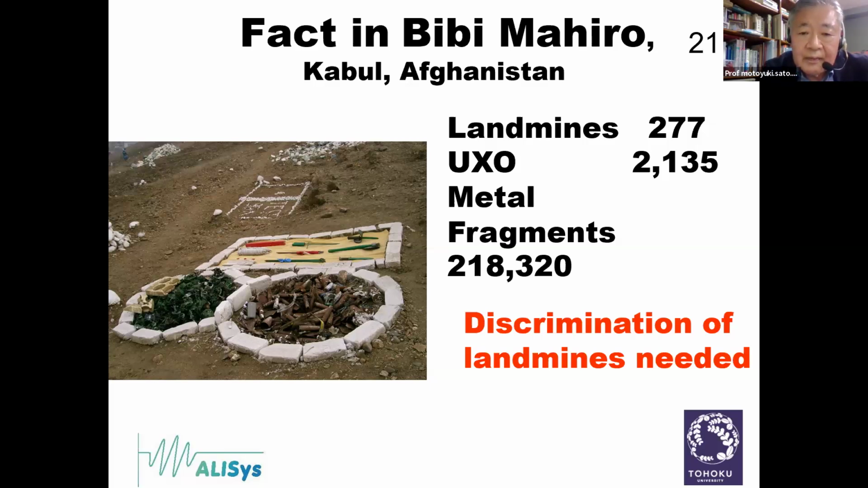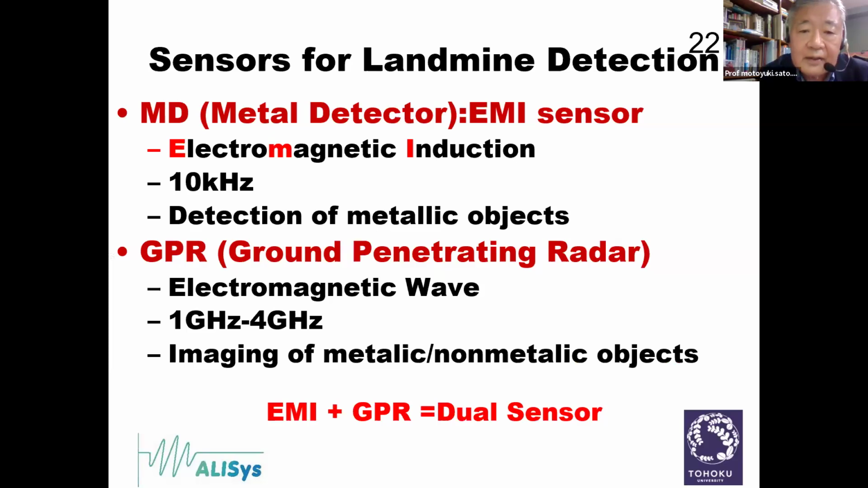And the metal detector can detect a very small metal part included in an anti-personnel landmine. So it still works perfectly. But the problem is that we cannot discriminate these small metal parts in a mine from other simple metal fragments. So that's why we wanted to introduce GPR.